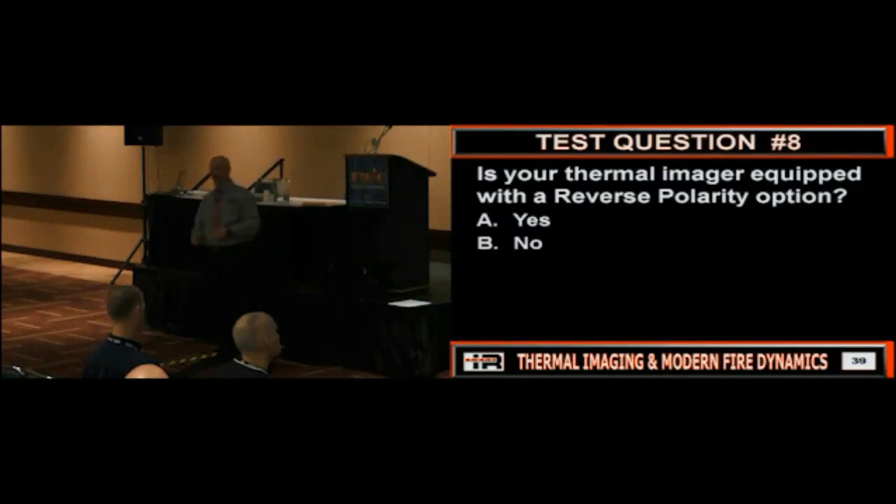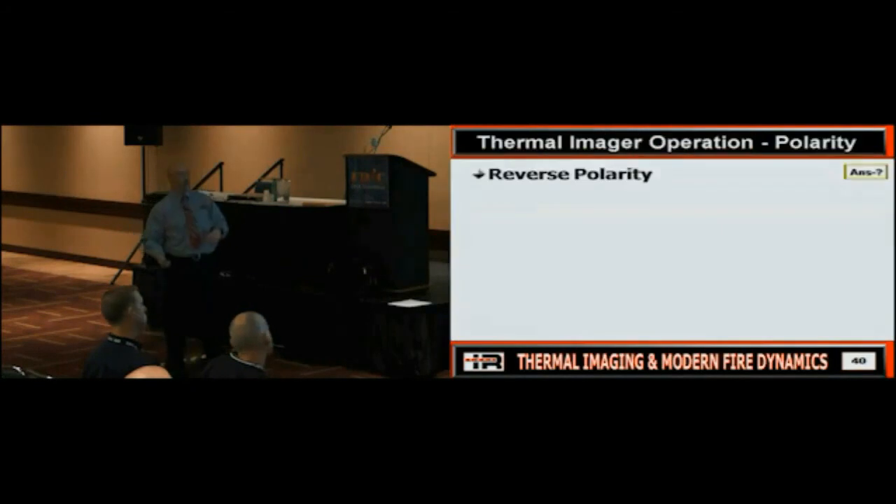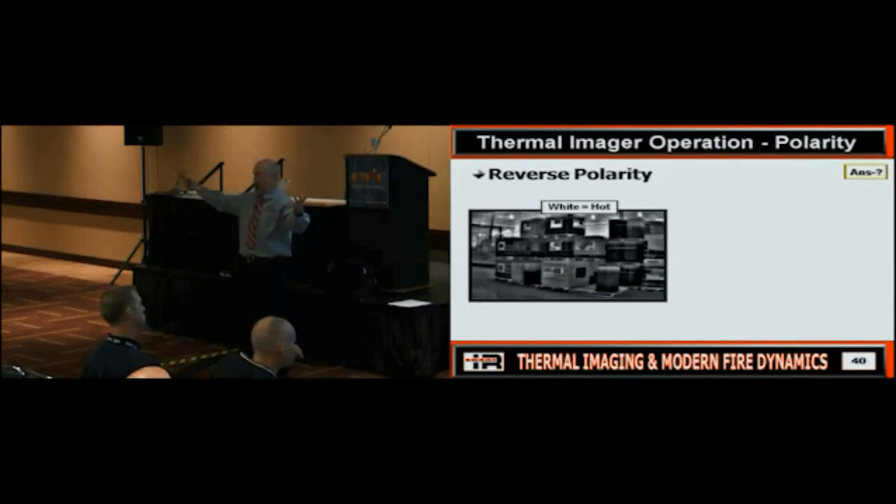Is the thermal imager equipped with reverse polarity? This was on some cameras early on, and then they started to take it off. Now they put it back on. The good news is, an NFPA compliant camera in the basic mode, this is not an option. And here's why. What is reverse polarity? This is white hot. This is what we use, yes?